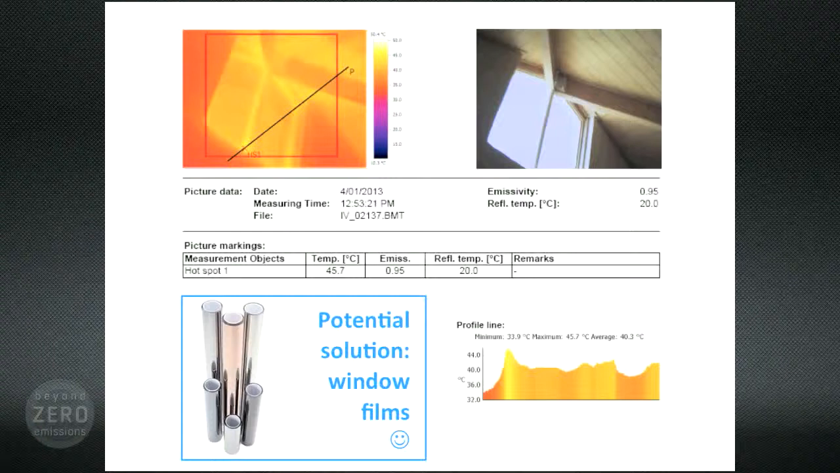But one thing he didn't consider in saying that is that on these hot days in his kitchen, his fridge is also suffering and using more energy than it might if the room were kept cooler. And so he's decided to have a look at these films and tints that you can put on the glass.